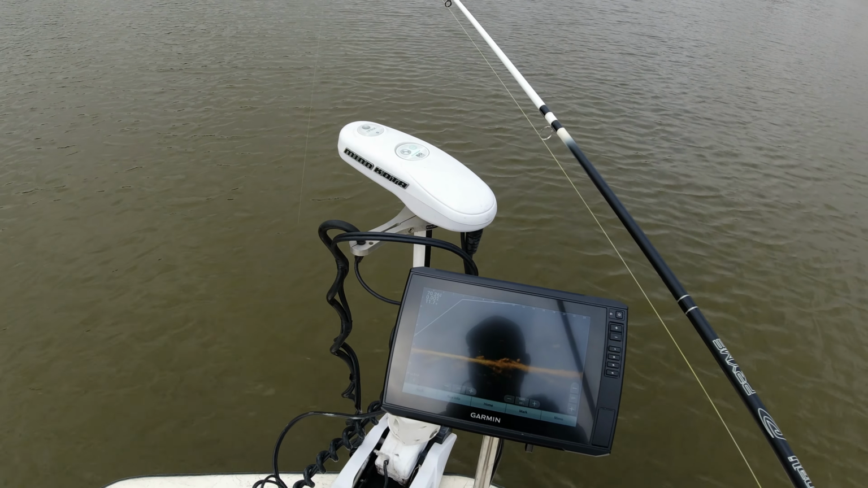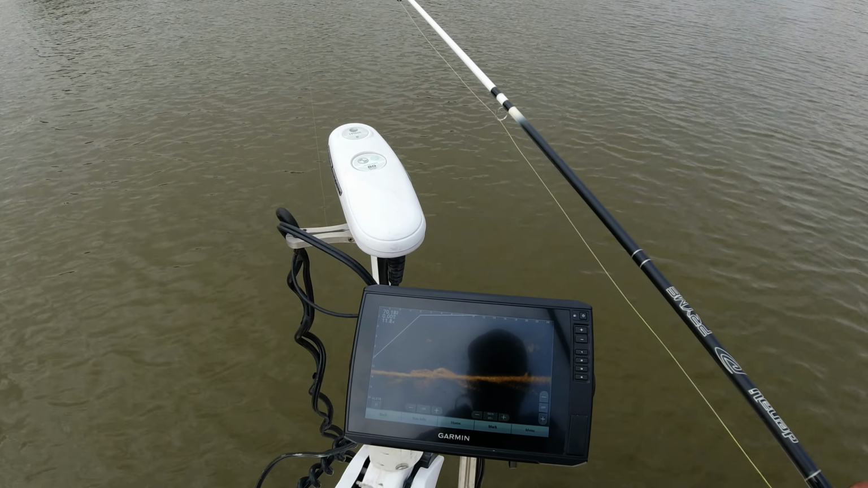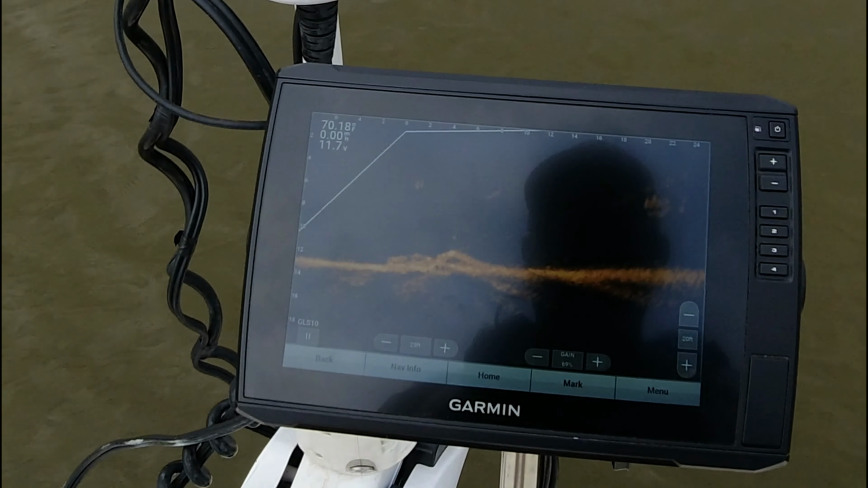Yeah, there go a little one shooting out of there. See a little mark over there. Come on, crappie, come on out of there. I know there's one of y'all hiding up under there.